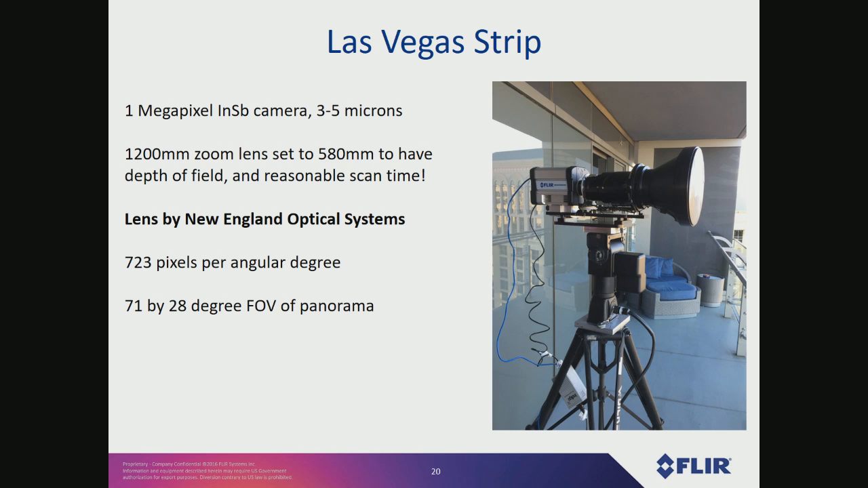This is a longer lens. It's a New England Optical Systems lens that you can zoom to 1200 millimeters. We ended up setting that to 580 millimeters focal length because if I had run it at 1200 millimeters, the depth of field becomes a lot shallower and we wouldn't have been able to get everything in focus in the scene. But also, it's a matter of scan time because this ended up being 1,800 images, and that took about 2 hours to collect.